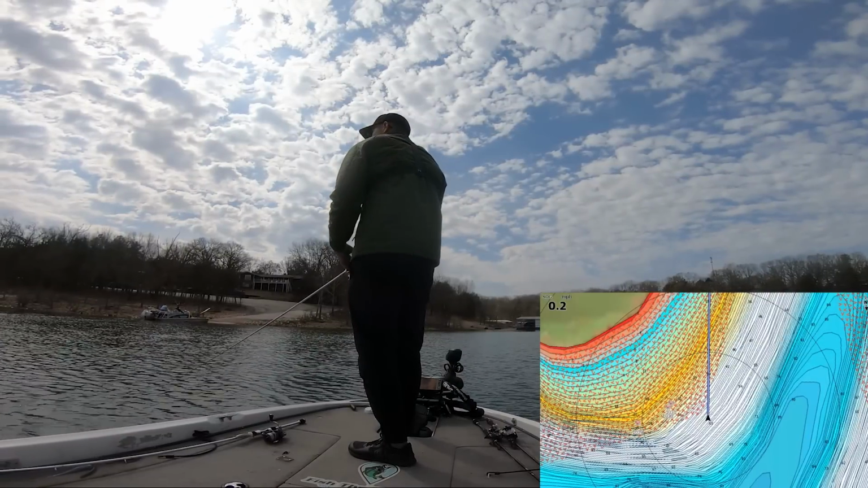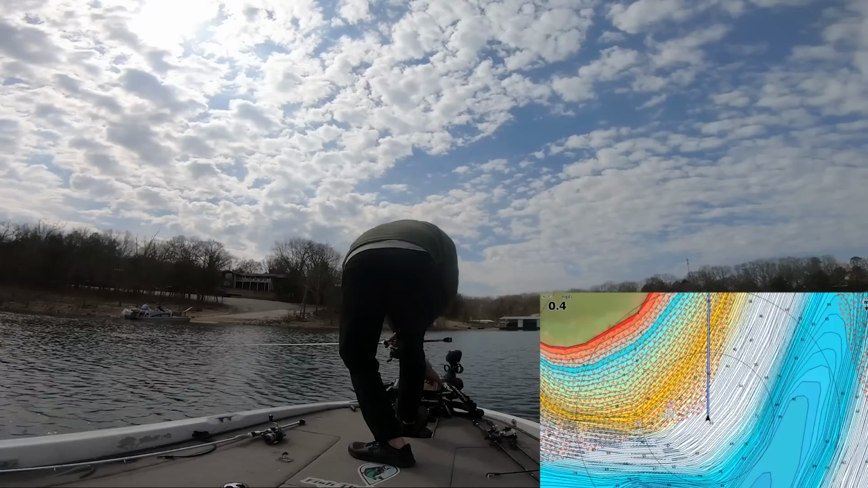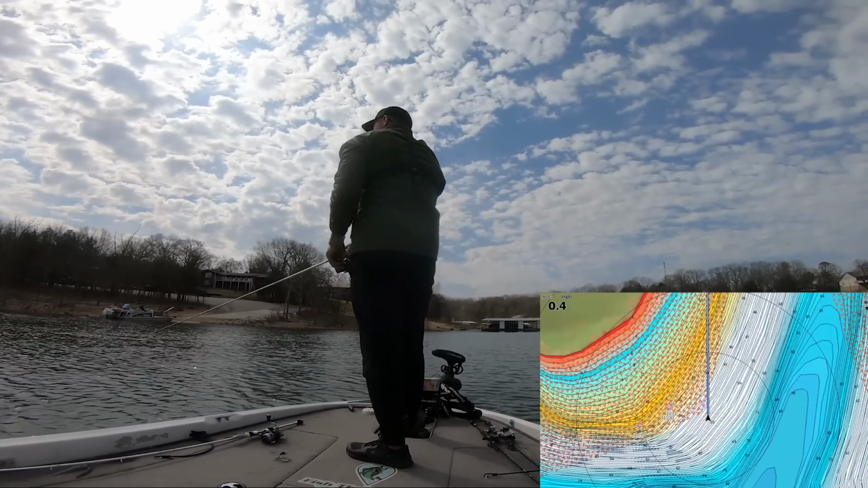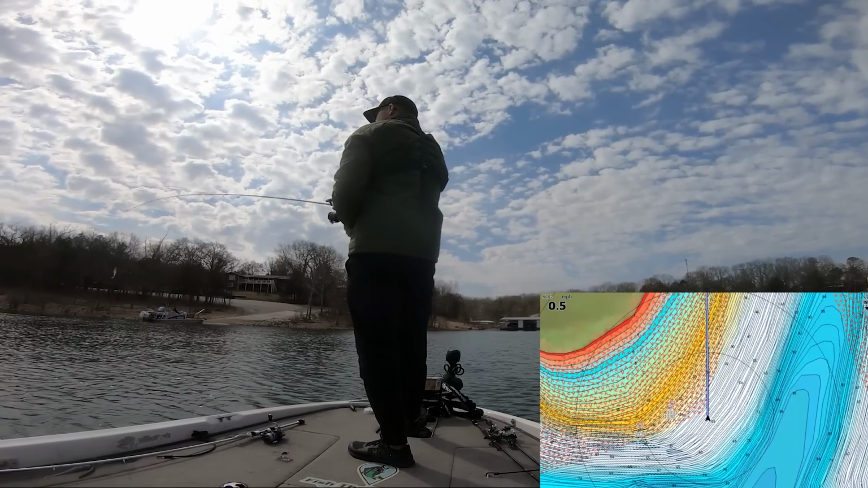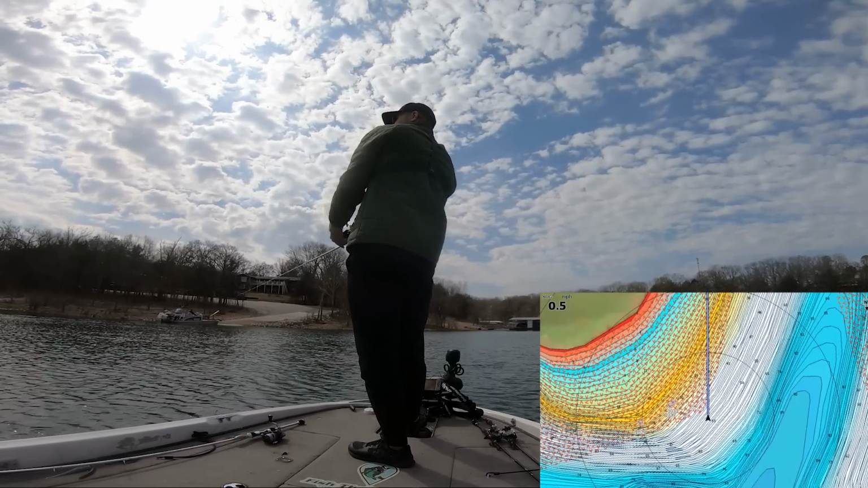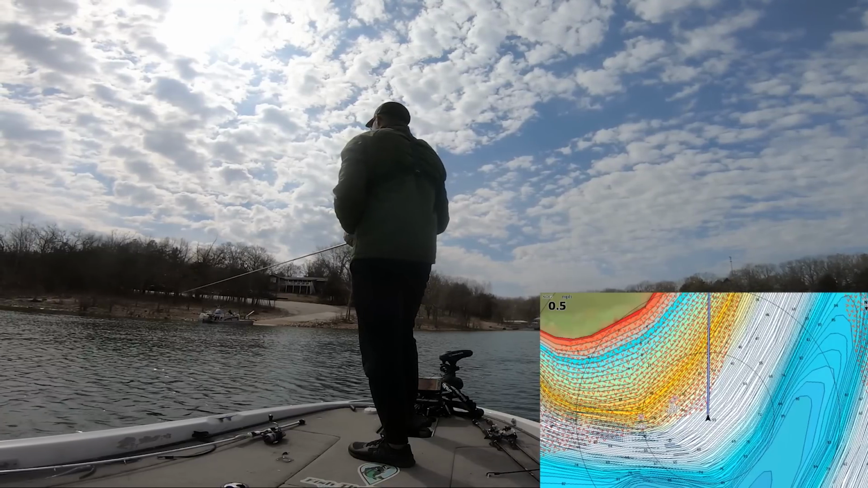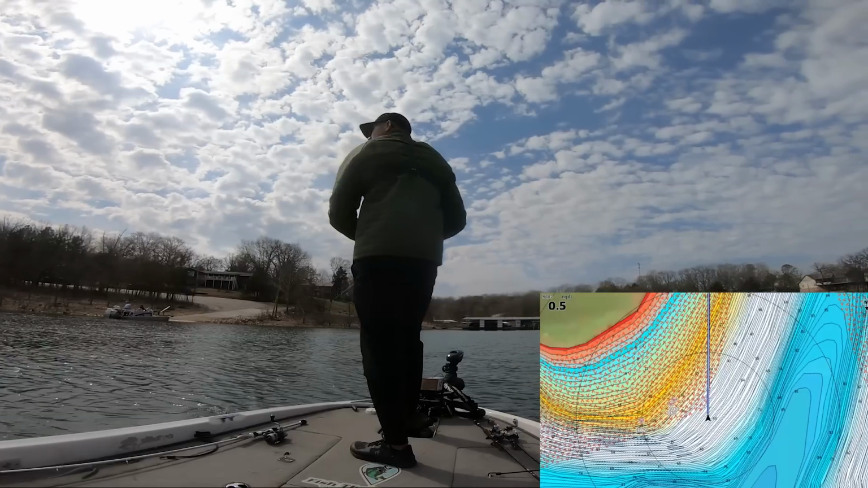There's fish all over this point though. I know there's more up here too. Come on now. The wind's kind of blowing at my back, which is not the best angle for this, but I don't want to get around this point too much, because I'll get in these guys' way when they're loading their boat. But let that bait fall down there. But that's 2 points in a row now.